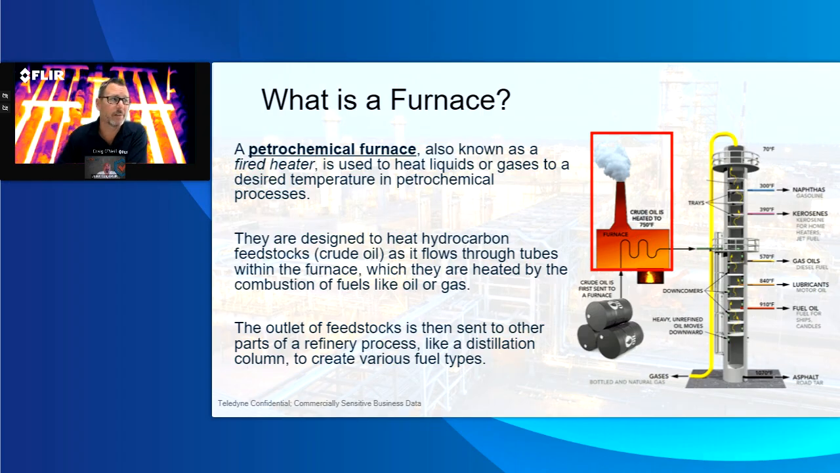In reality, what is a furnace? How does it work? Simply put, it's simply a fired heater, right? It's a part of the process within the petrochemical industry, in which you take a feedstock like crude oil, as an example.